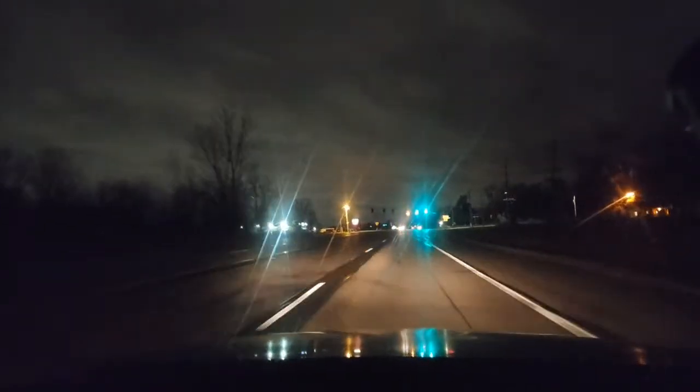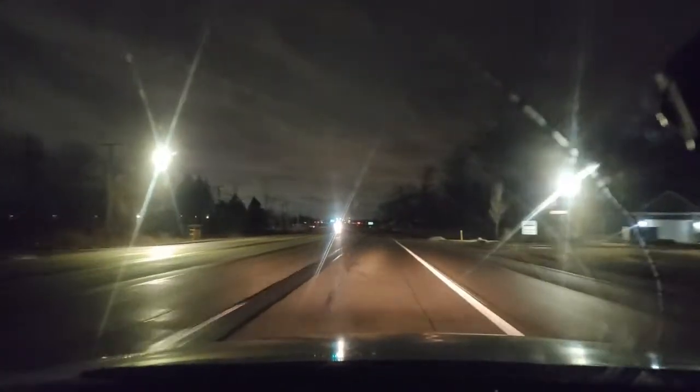Good, we're maintaining a good speed. I'm looking ahead around the curve. I'm looking up. You should be able to see the traffic light. And if you can, tell me the color.